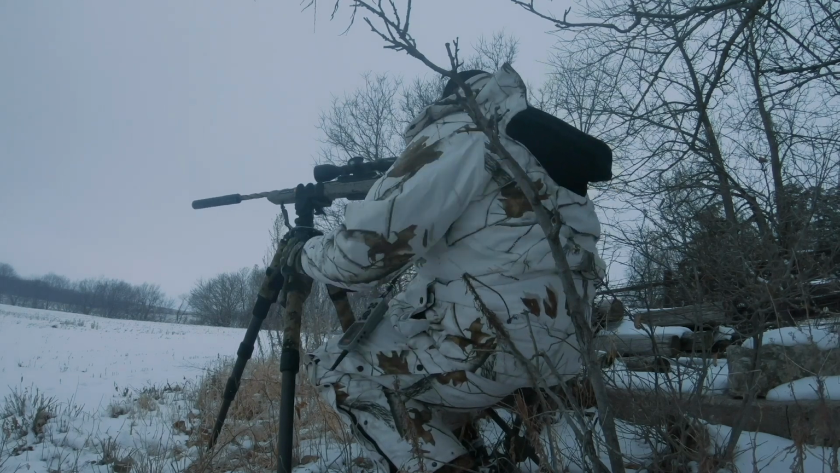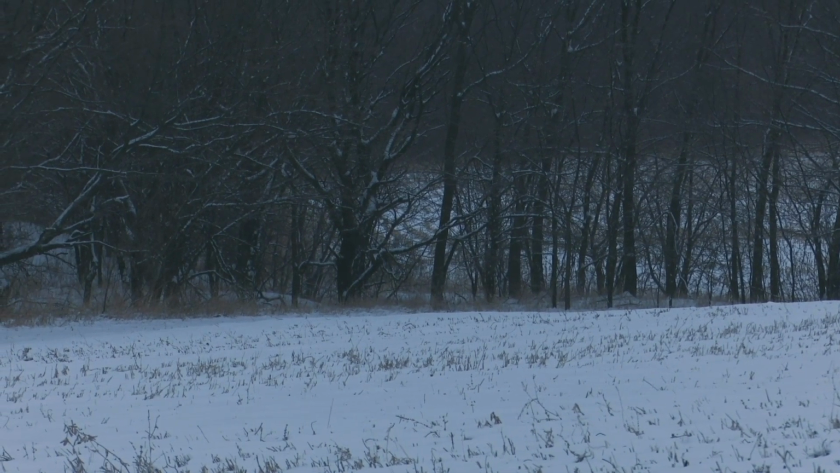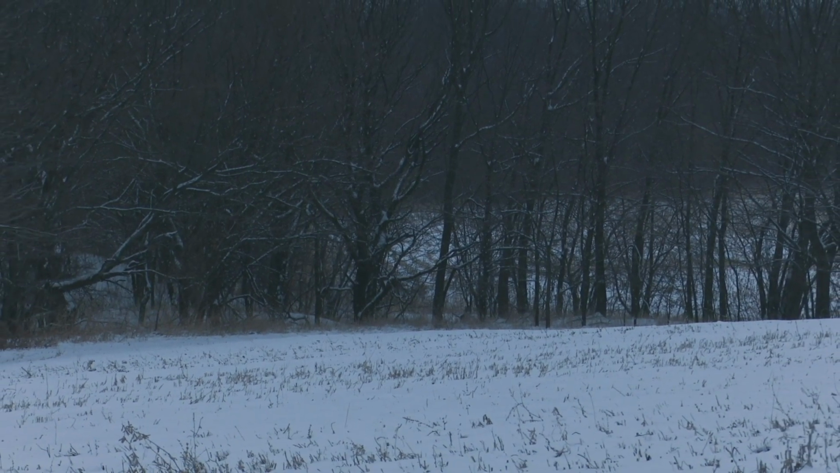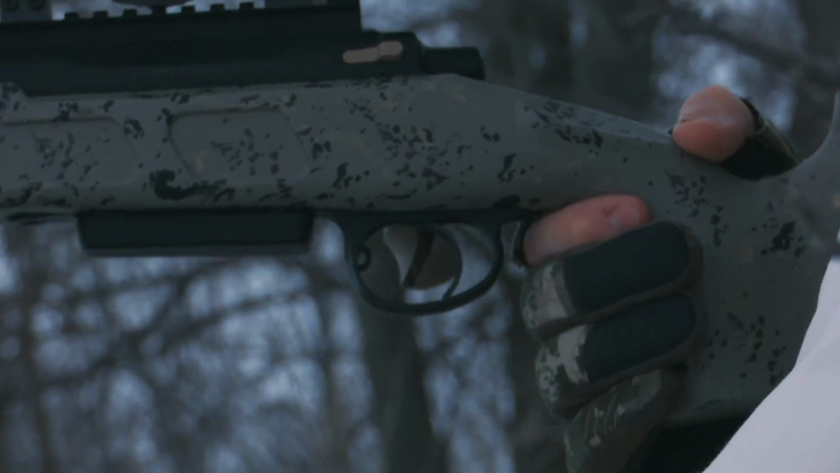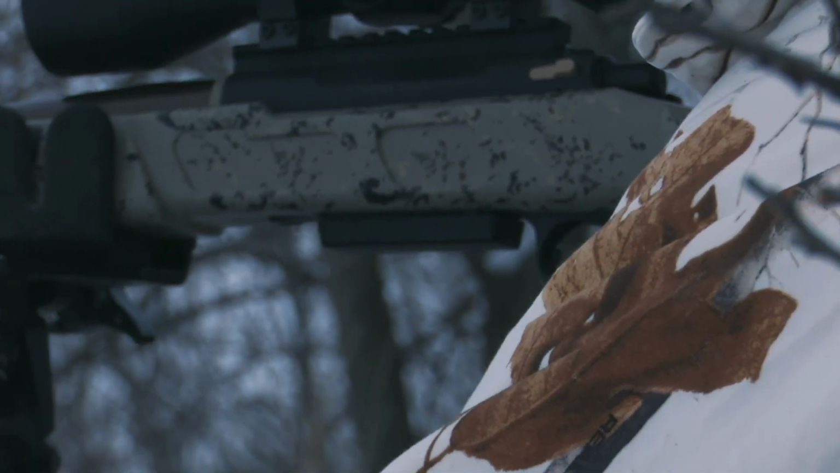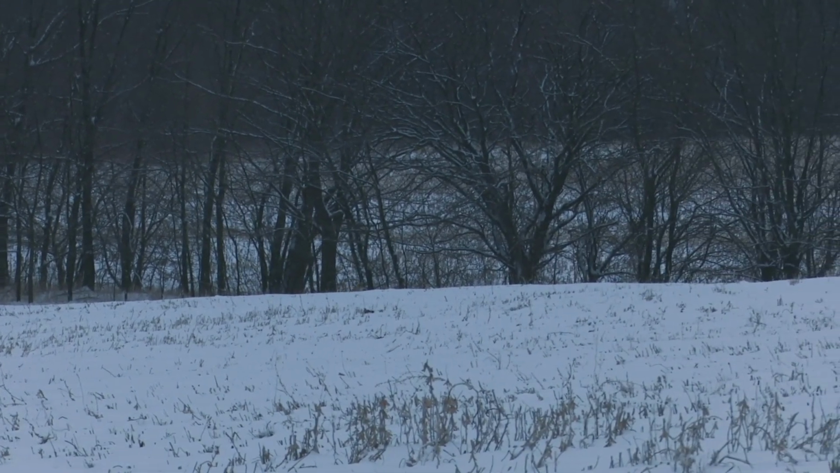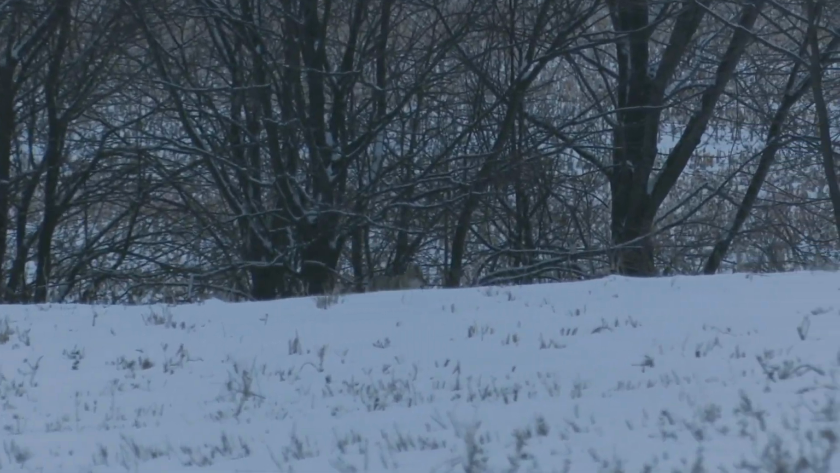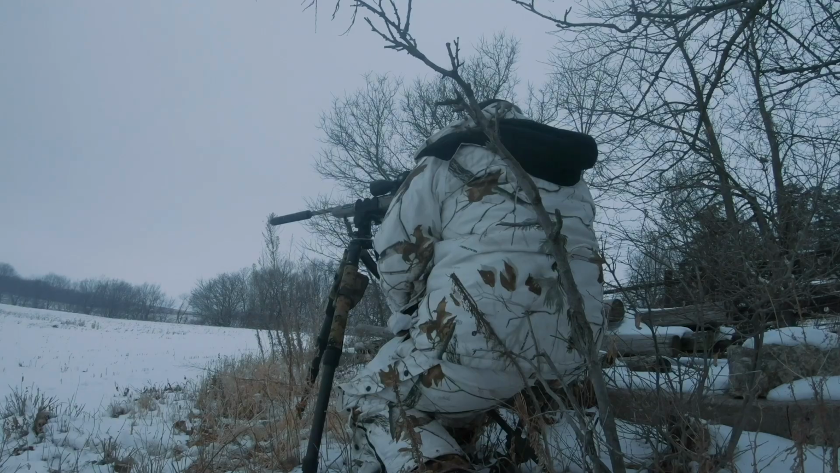He's on the other side of the trees, I think. The one on the left.